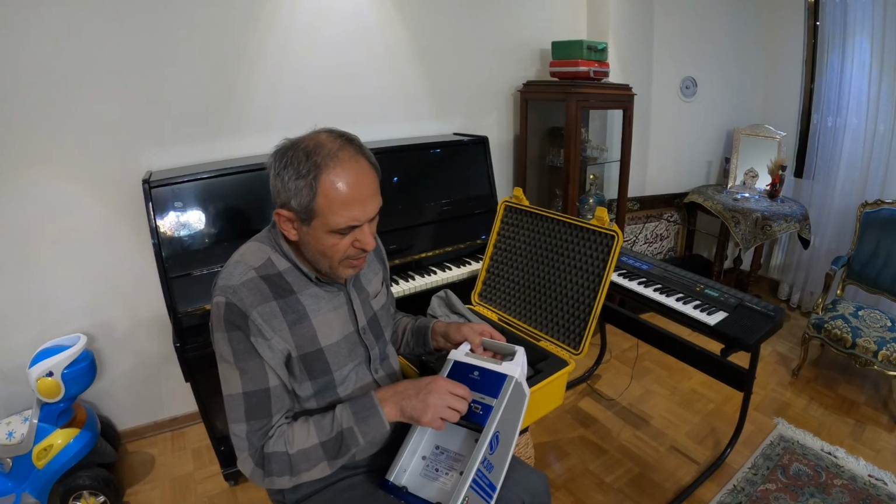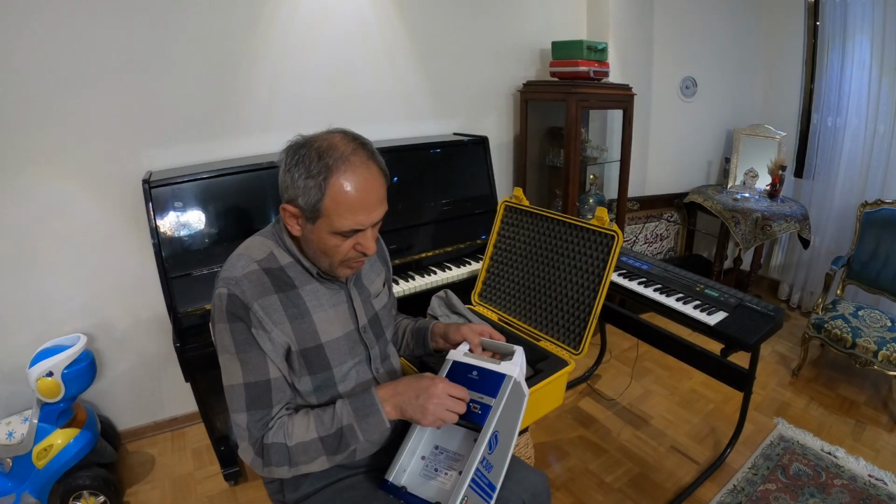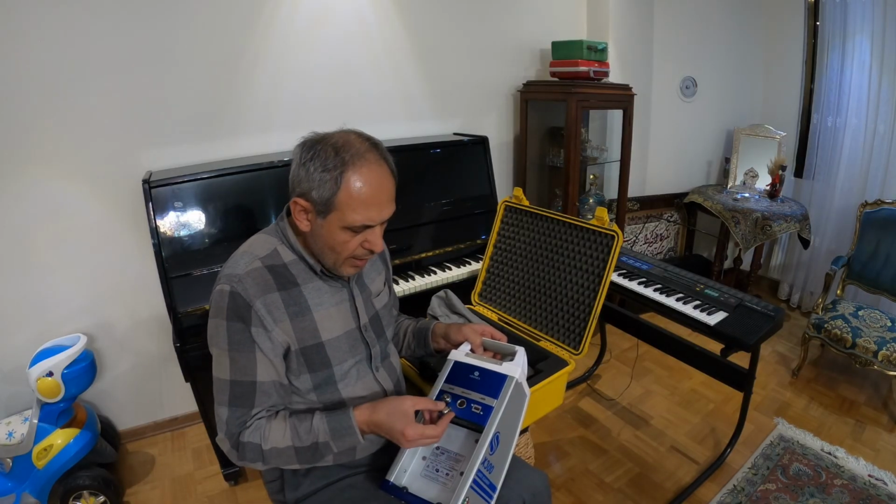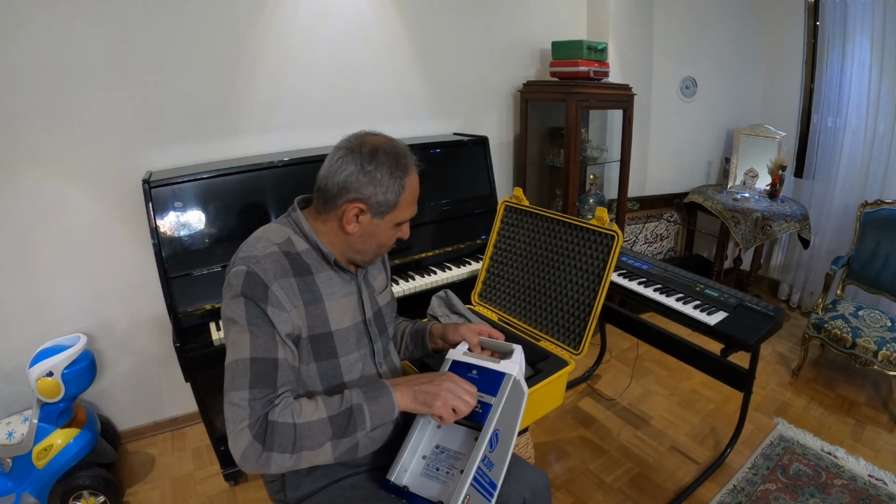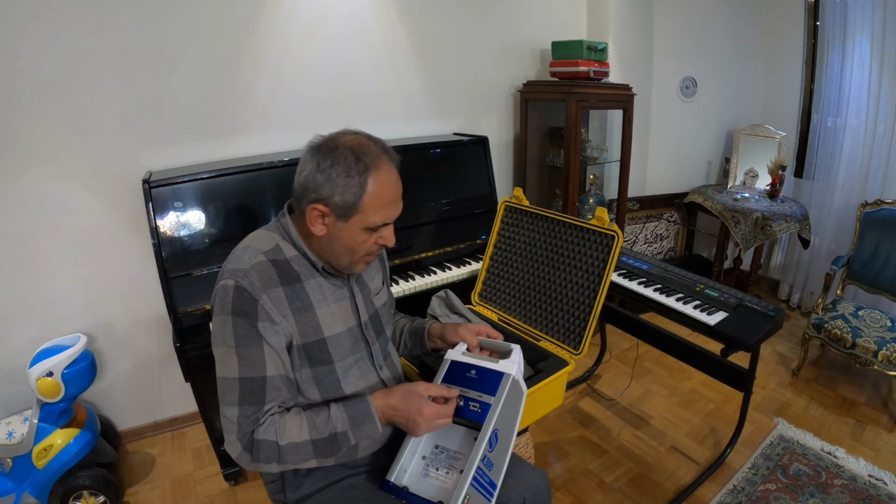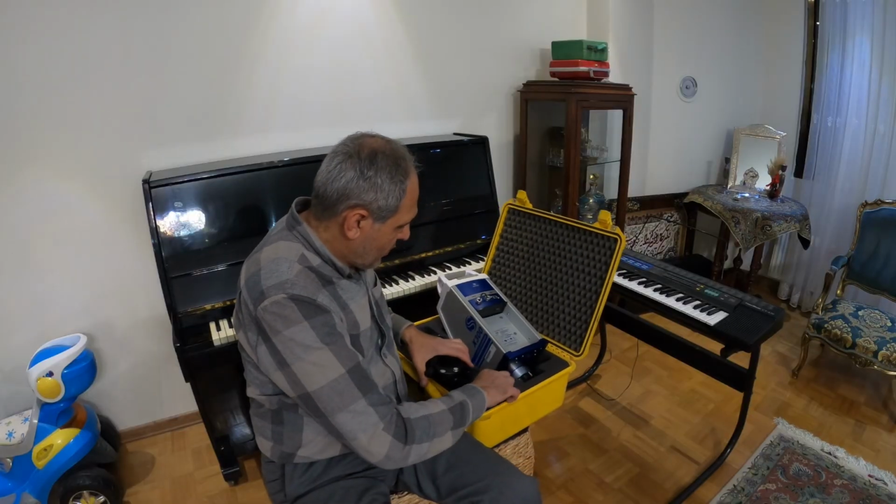So this is for the GPS and this is for USB. If you want to download files exactly on the USB, you can do that. And this is for smart. And there is a charger that you can charge your battery. Let's see how is the charger.